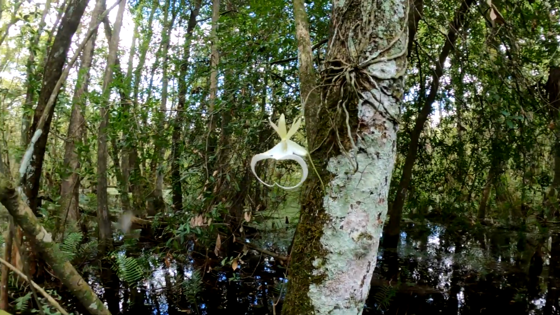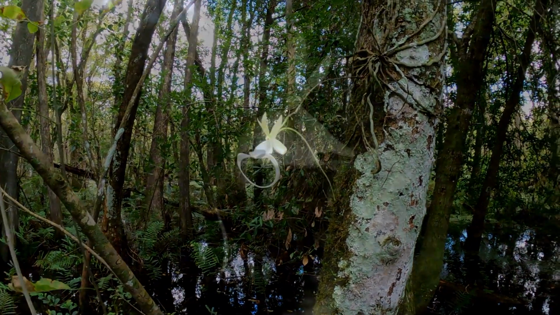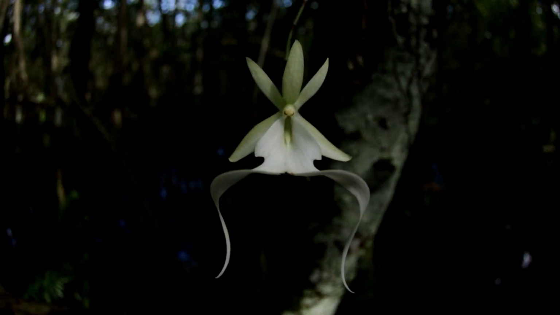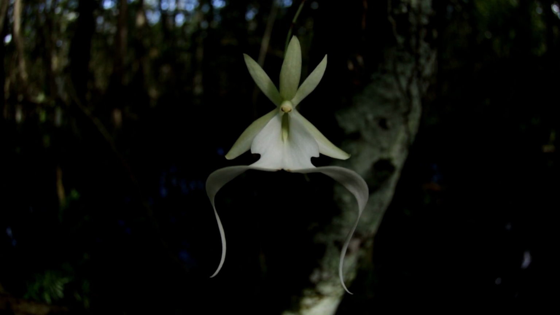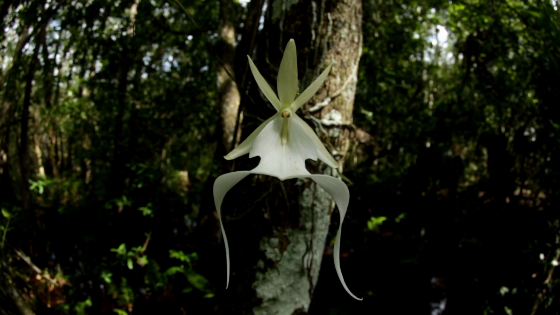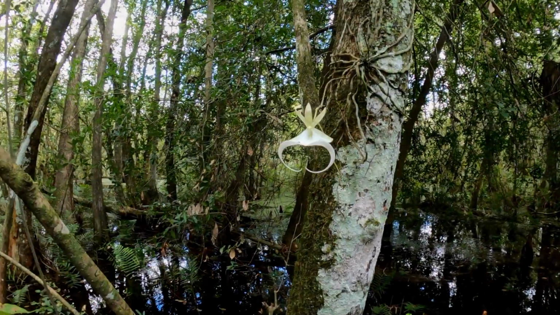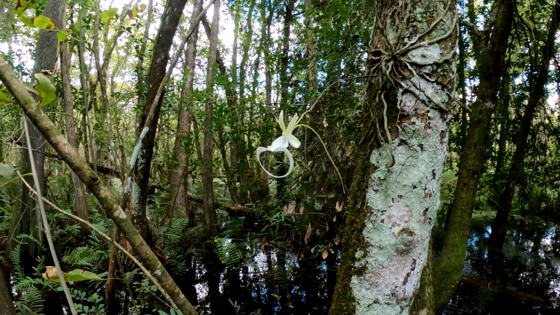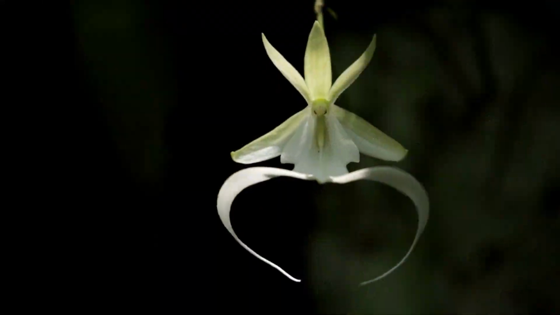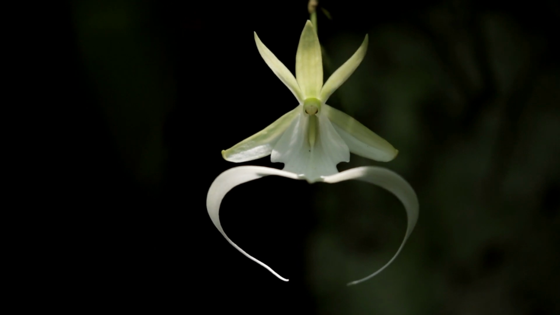This is the one that always has the last flower of the year. I think in 2017 it was September the 4th. And then a couple years after that, I think it was September the 7th one year. And then September the 8th the next year. Always the last flower of the season. September 25th today. By far the latest I've ever seen a ghost orchid flower down here. So this is definitely a unique plant.